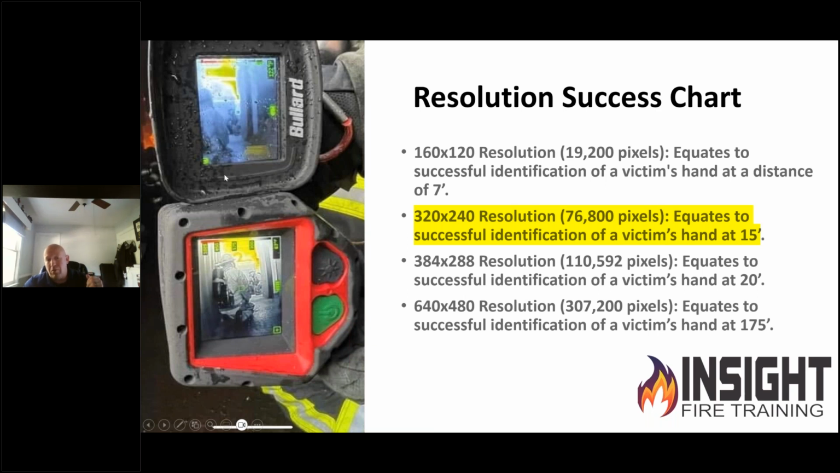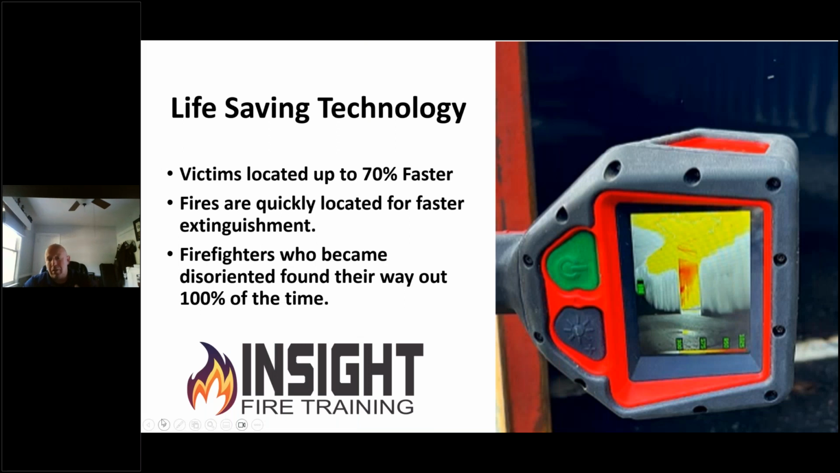As you can clearly see with both these container views of these 2 cameras, you can see a lot further than 15 feet. Whether we'll make out a hand or not is subjective to the person testing it. You need to test these in a live fire environment for you to see for yourself which one is easier for you to see. This life-saving technology, with the proper training, no matter which camera you use, you can locate victims up to 70% faster if you're properly trained and you're fundamentally sound.